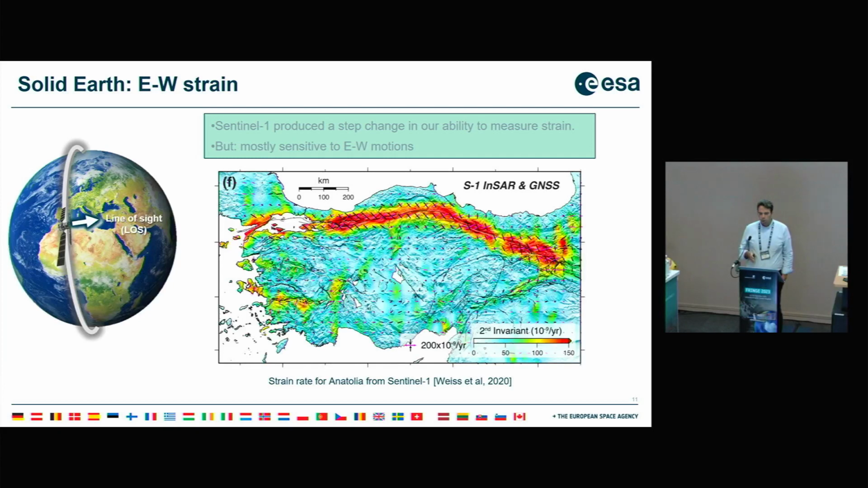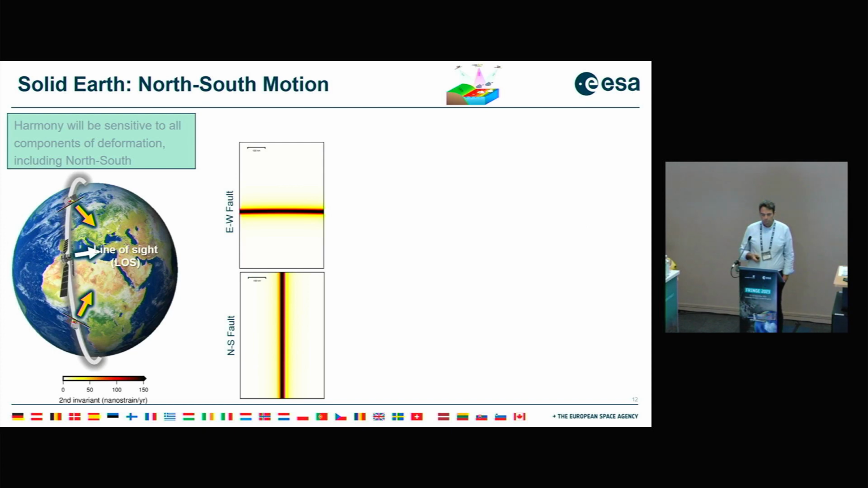For solid Earth, currently we have access mostly to east-west motions, as we are mostly sensitive to that. And it's clear that Sentinel-1 produced a real step change in our ability to measure strain. This is for the Anatolian fault, with Sentinel-1. You see the Sentinel-1 InSAR and GNSS do a fantastic job there for this mostly east-west fault. Harmony, as I said, will be sensitive to all deformation components, including north-south.